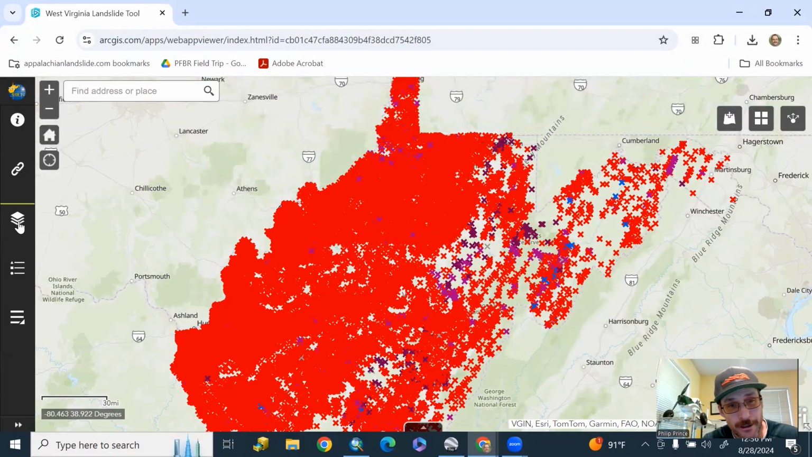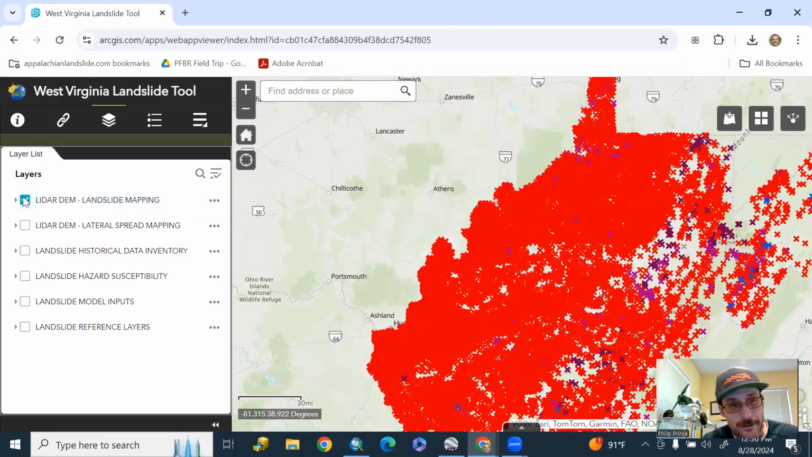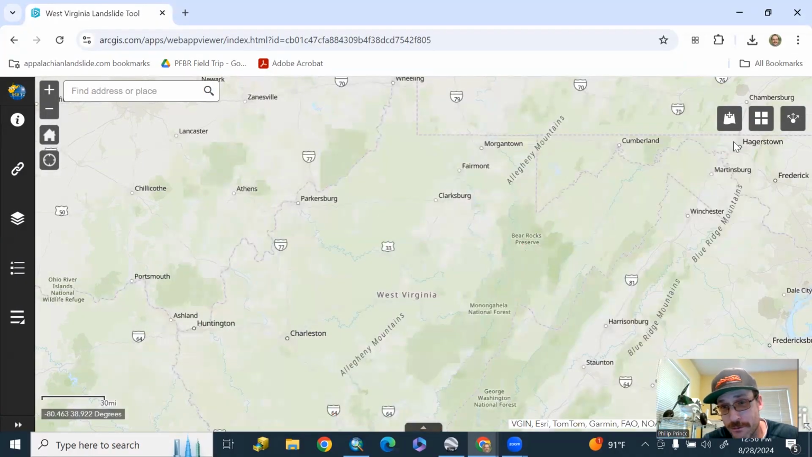inventory. Come over here to the stacked squares at the left. And if you don't want to look at that landslide layer yet, you can turn that off. It's actually cool to look at. It's quite a lot of slope movement in West Virginia.